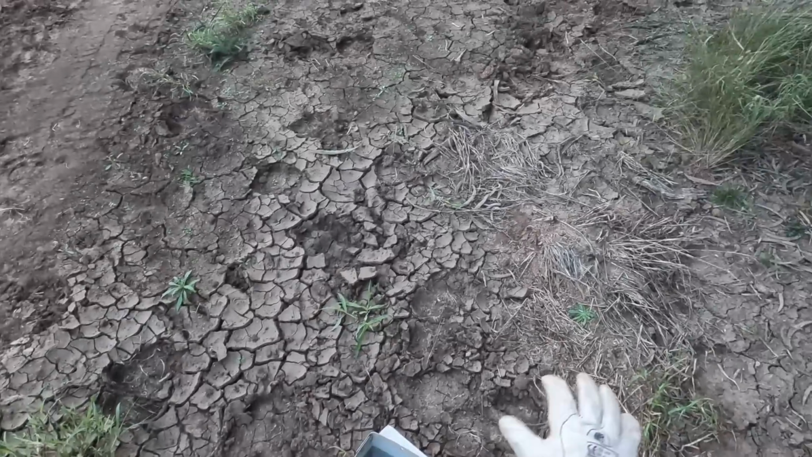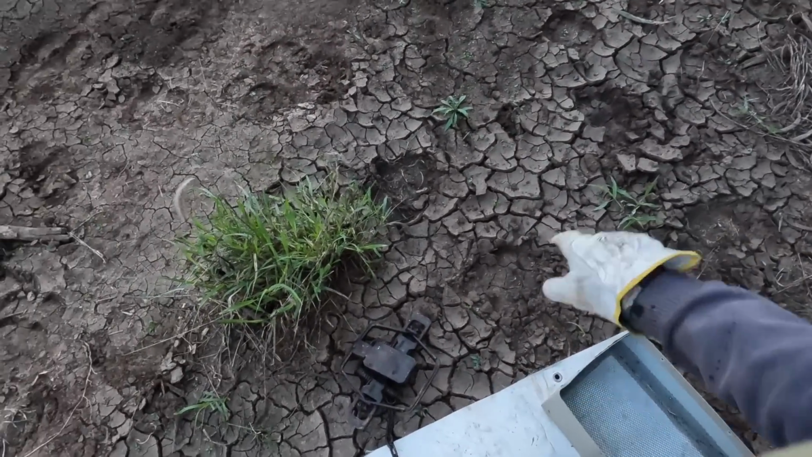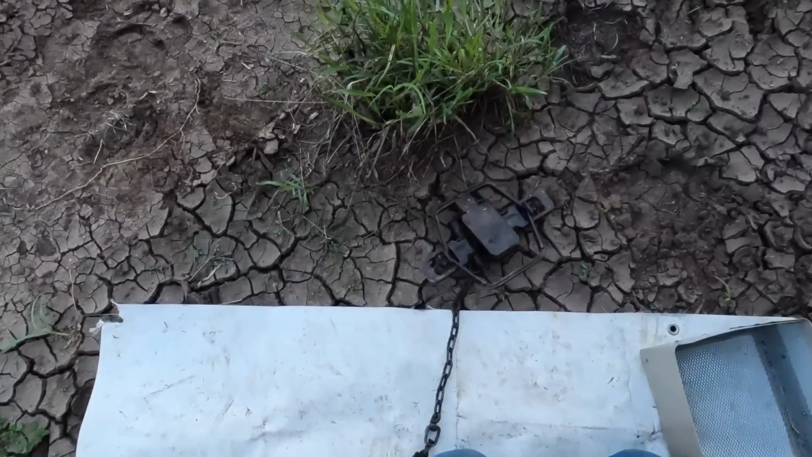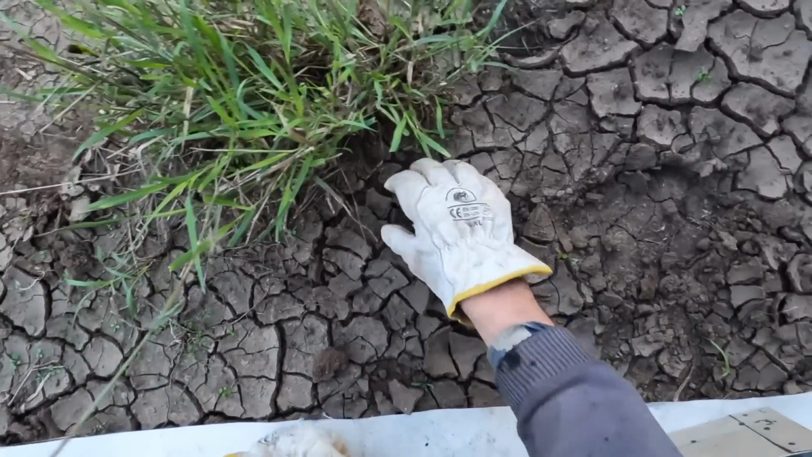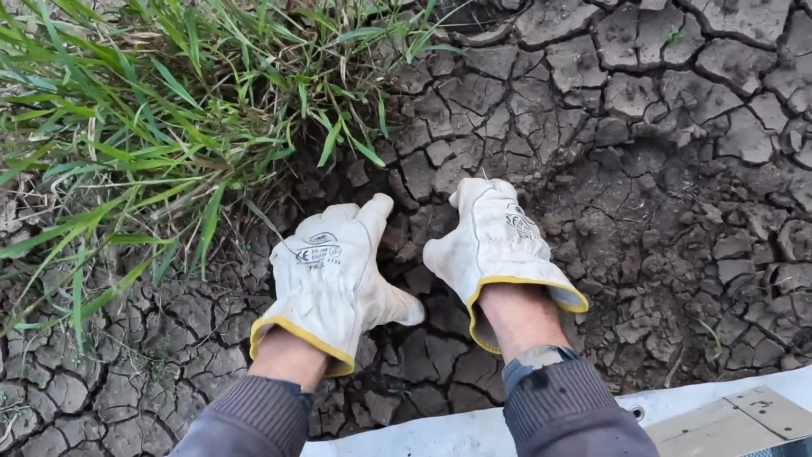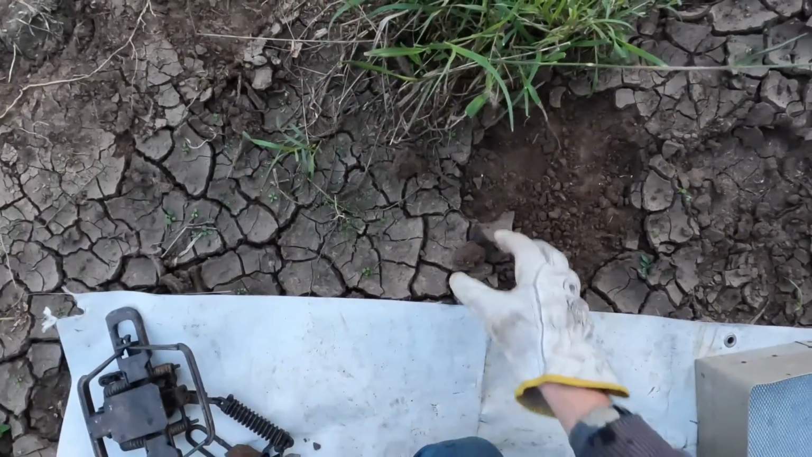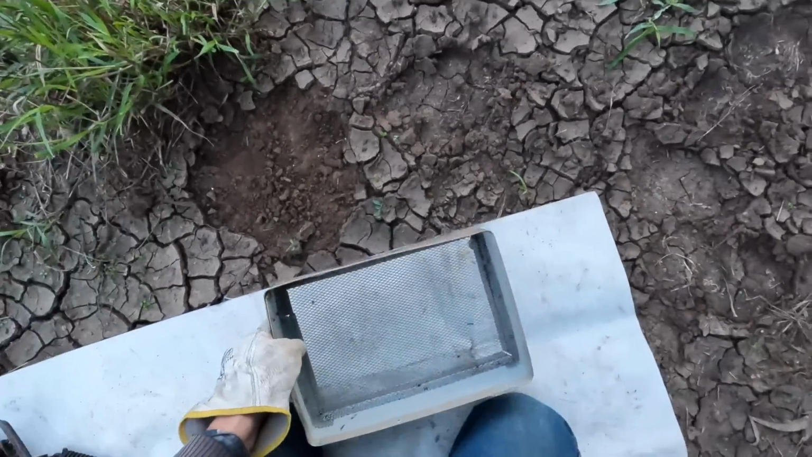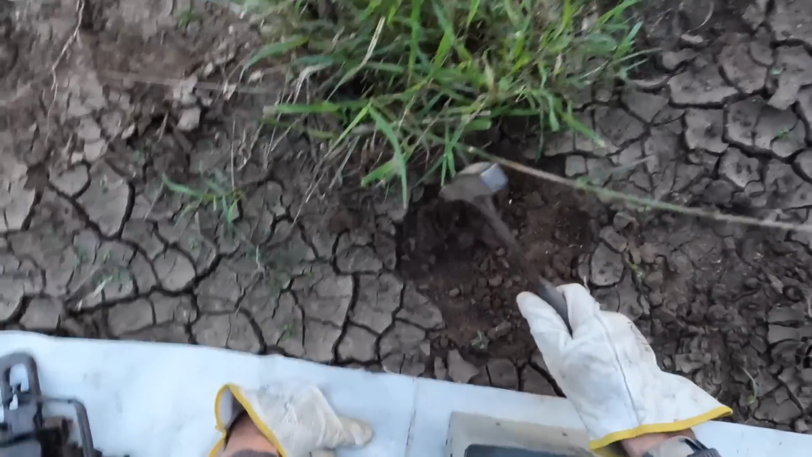I might even get a bit of a stick or something to put here to just direct them through, and hopefully deter the cattle from walking through here a bit too, because it's been wet. All these clods are not real good to deal with, but hopefully I can make it a bit inconspicuous here.